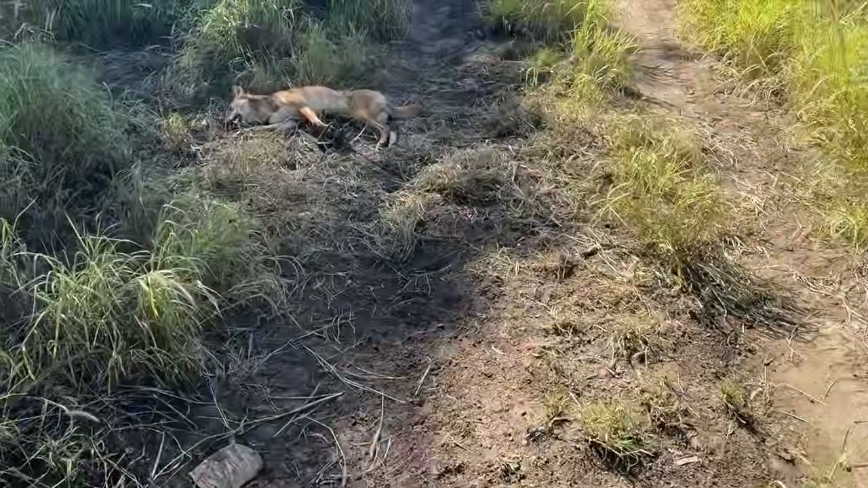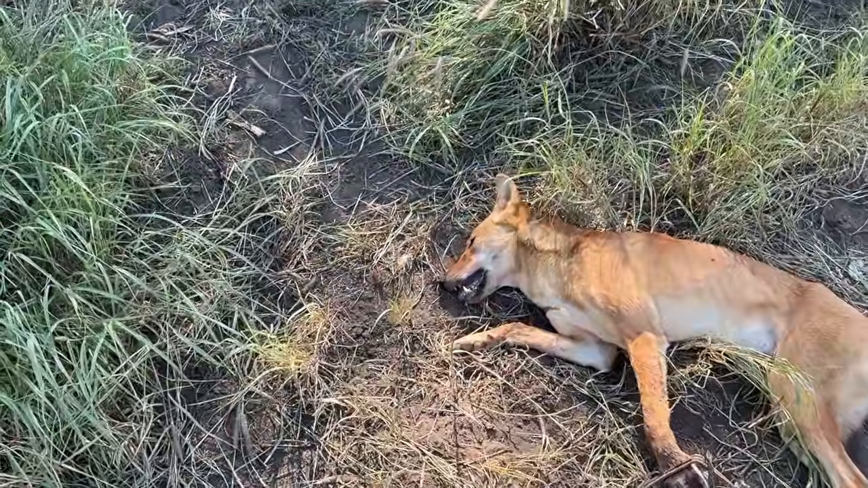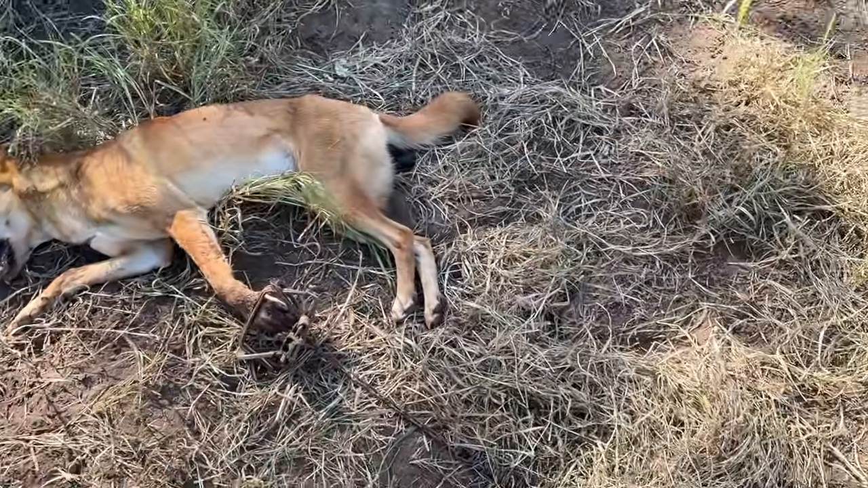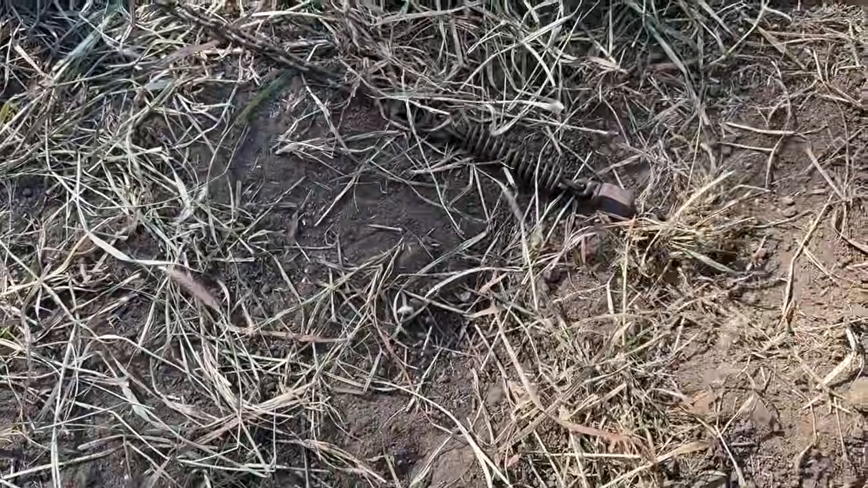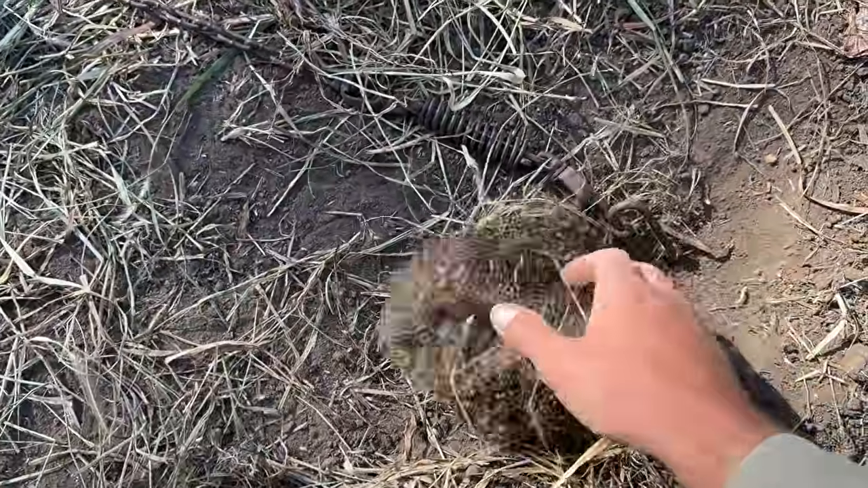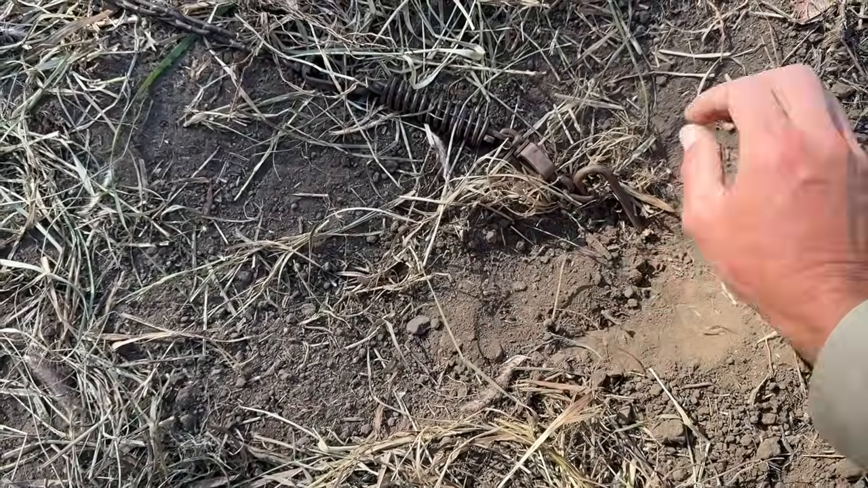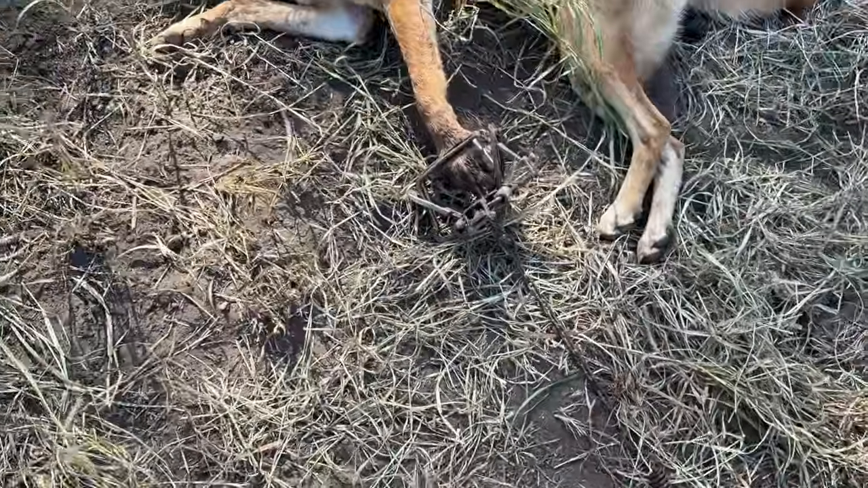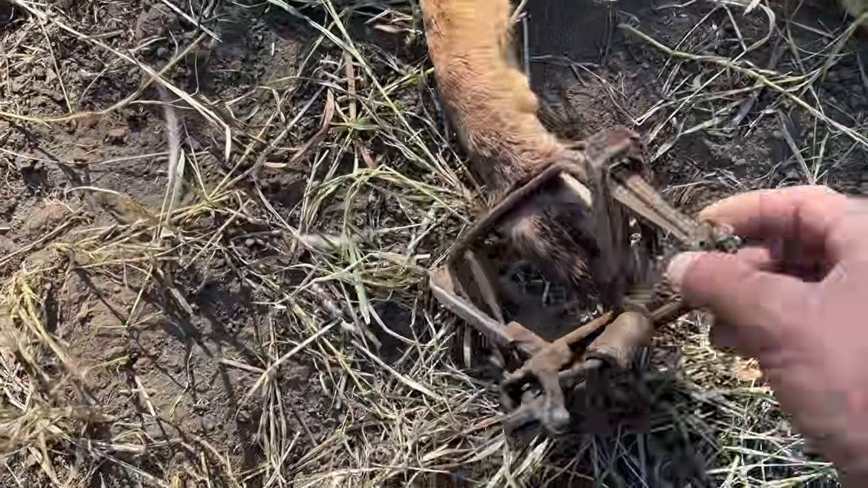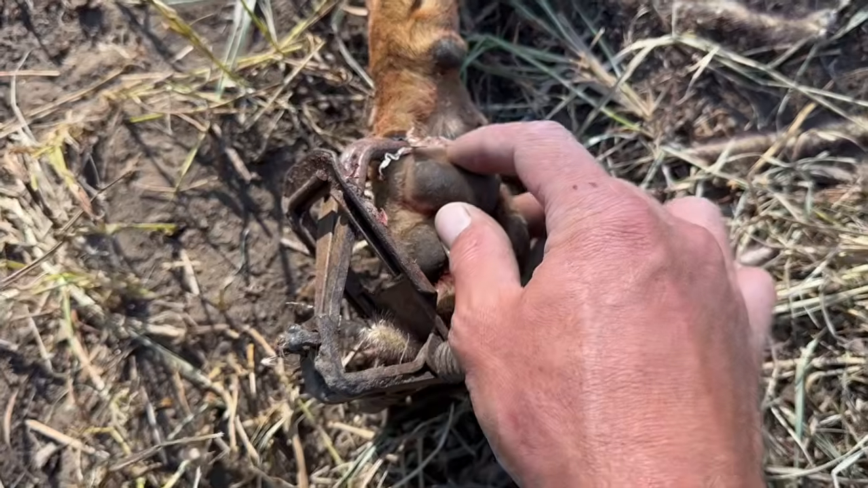Right, she's not a real old dog, but she got caught in this. This is a trap with these stakes, these landscaping pegs. They've done a good job, and they haven't even moved. Full paw catch, hasn't damaged her foot at all. Perfect.